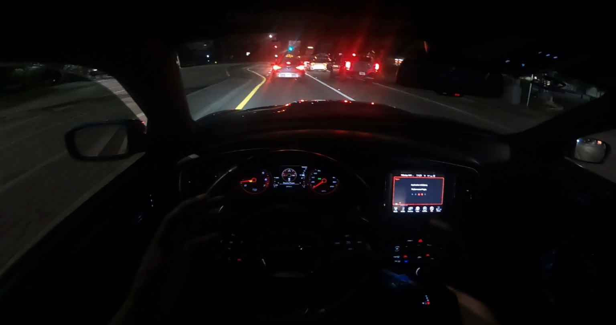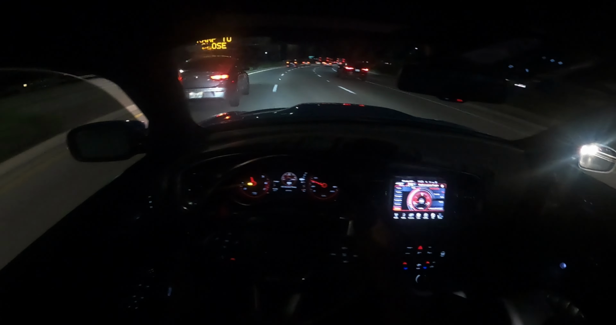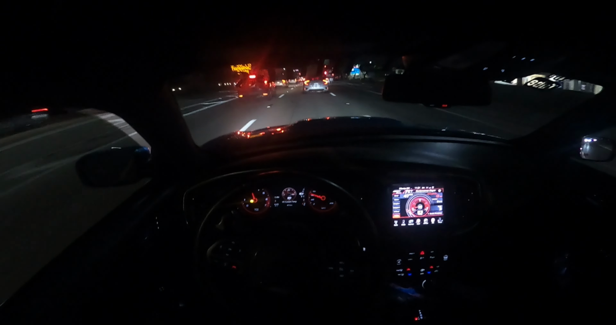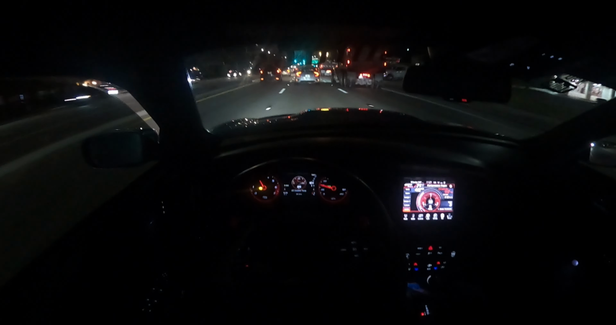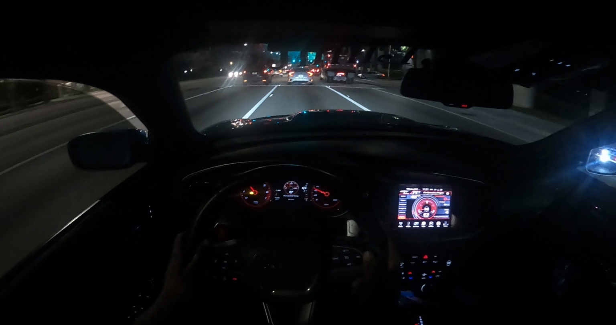It's hella cool outside. It's in the 70s, so the car should be making the real power. What's the temperature? It says 93, but that's not hot. 93 is cool. Let's get some boost. Traffic, really? There we go. Temperature's getting even cooler. Make everything warm up a little bit first, though.